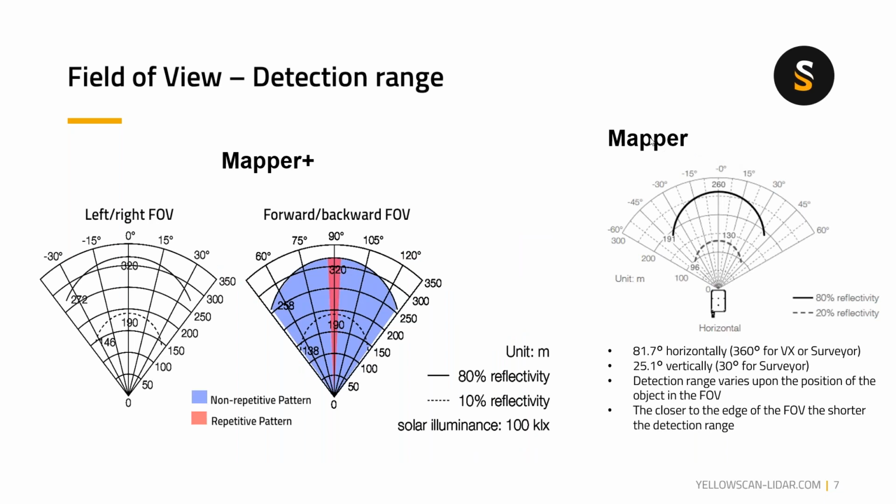I just want to cover a bit more on the field of view and the detection range. On the Mapper Plus with the Avia LiDAR scanner, for the left and right and forward and backward field of view, you can detect up to 320 meters with a non-repetitive and repetitive pattern at 80% reflectivity, and at 10% reflectivity it is 190 meters.